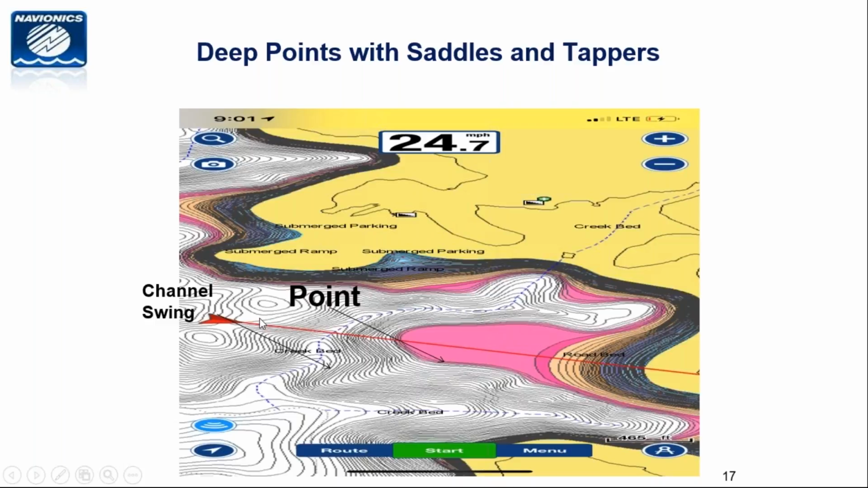So you see right here, this is my boat driving to the point. Here's a channel swing. In this case, there are two creeks on the other side of this point, right? So this point comes into the middle of the lake. There is a channel swing here, or a creek bed there, and a creek bed there.